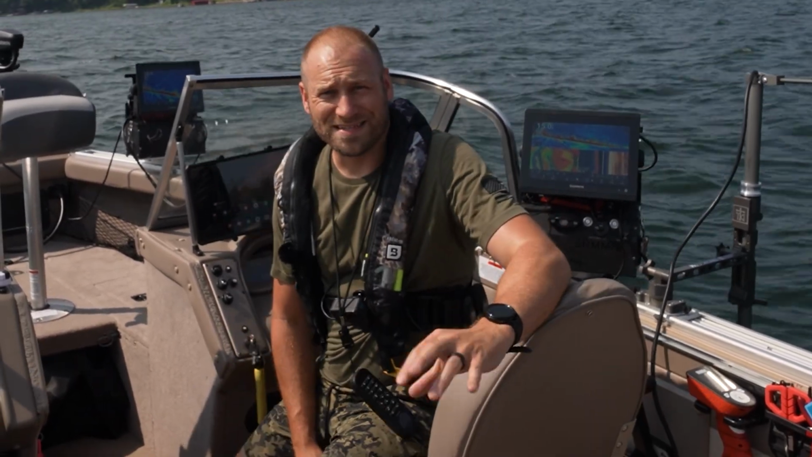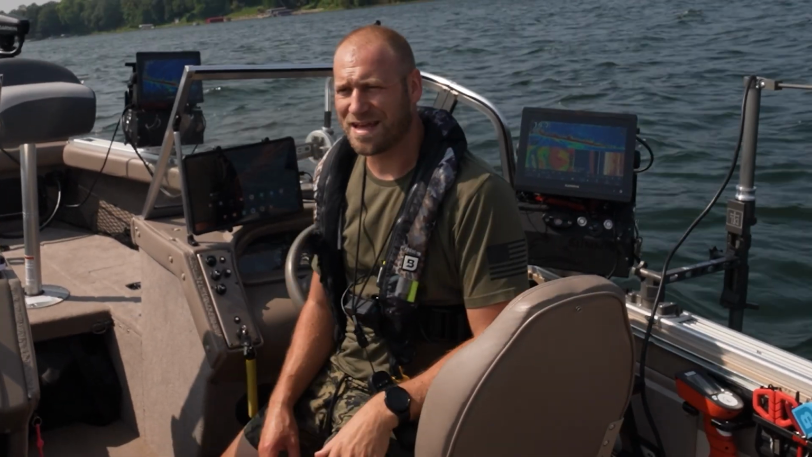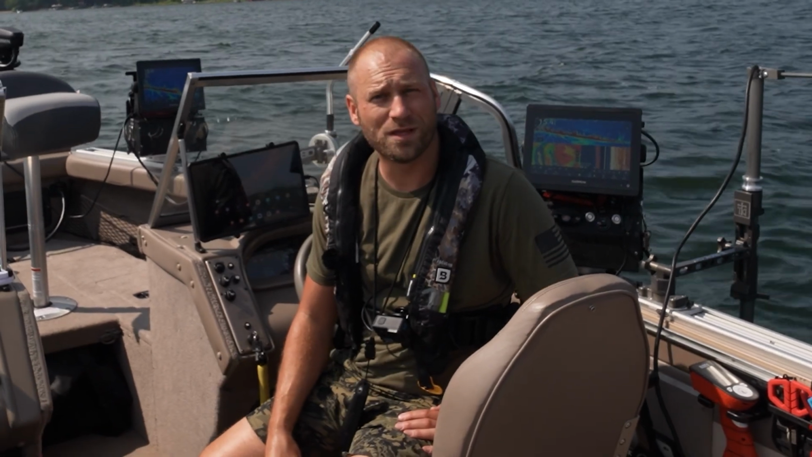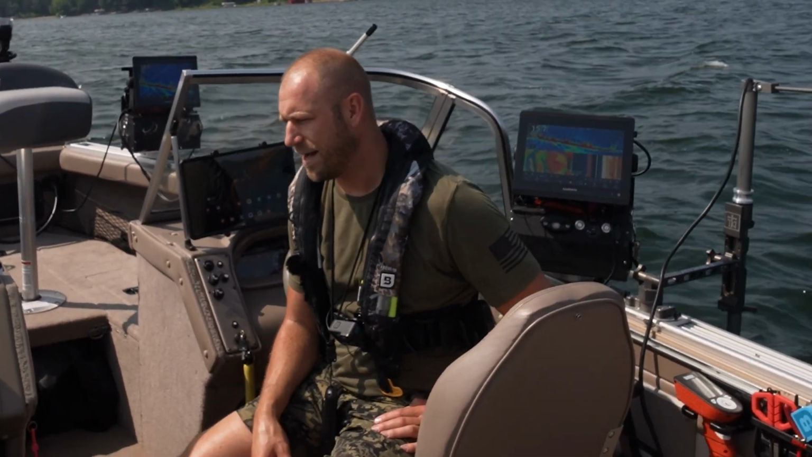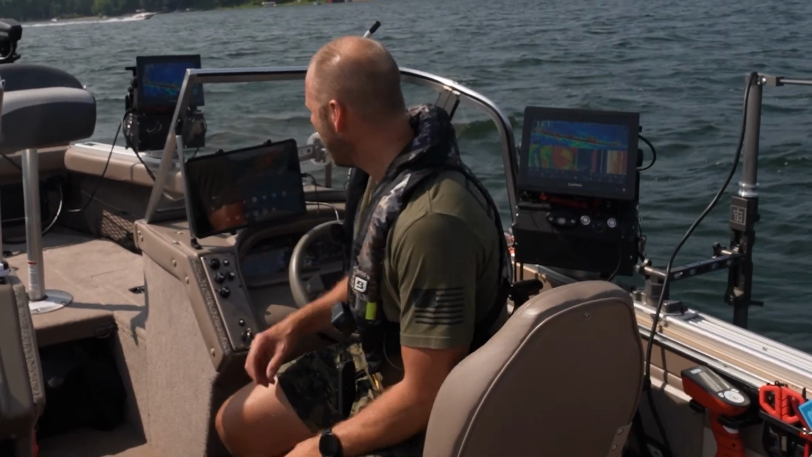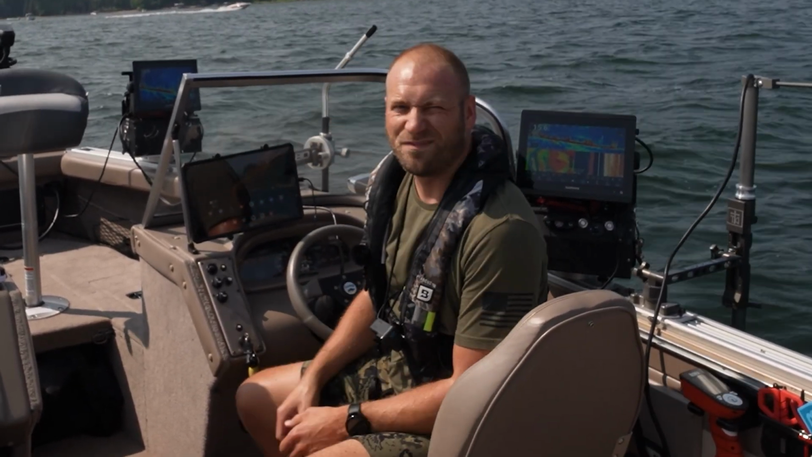I will tell you this, a 10-inch screen is relatively small to be doing something like this. I wish I had a 12. I think I'm going to buy the 1243 XSV, but it's a couple thousand, $2,000 to $3,000. So we'll see. I'd dash mount that here. We'll see if I end up doing that.